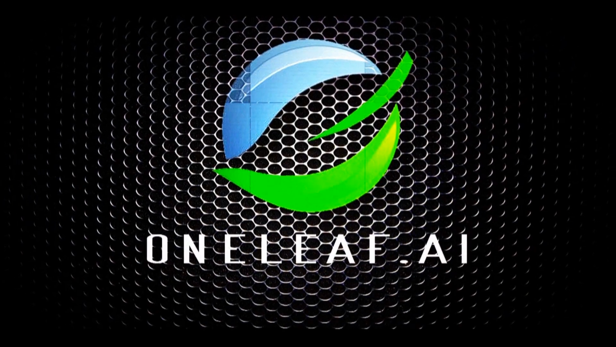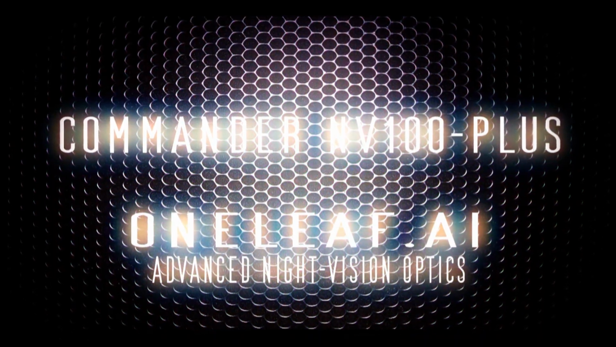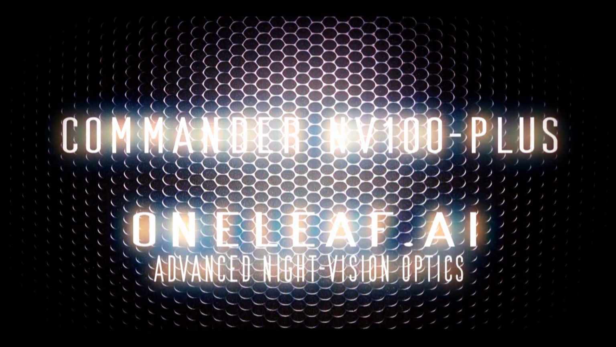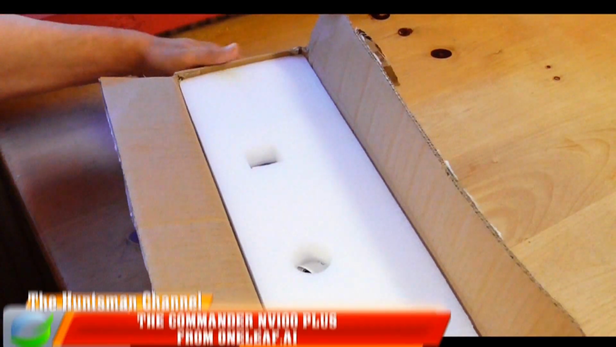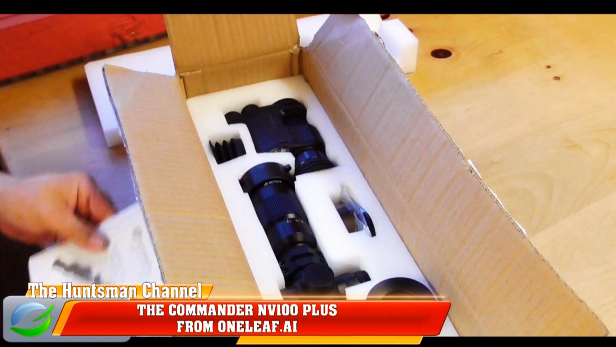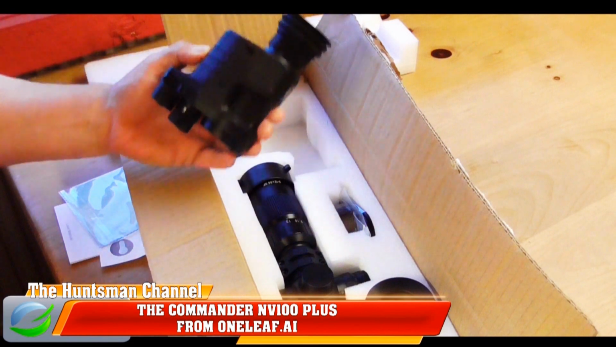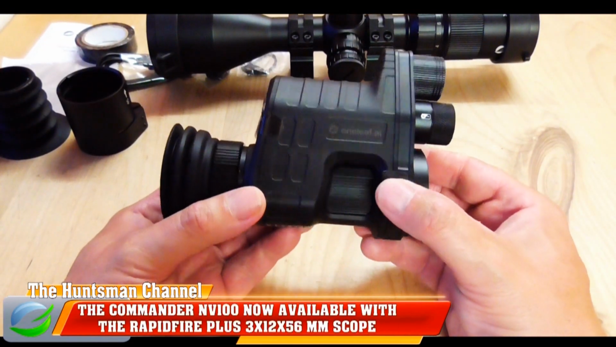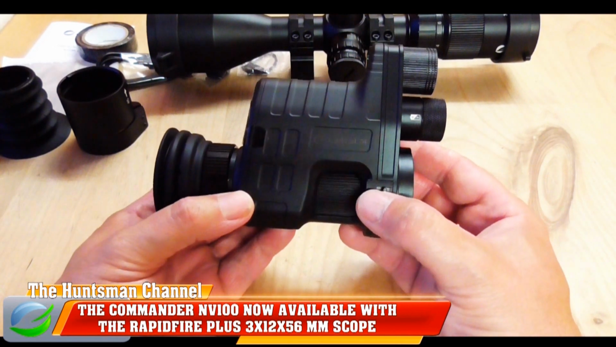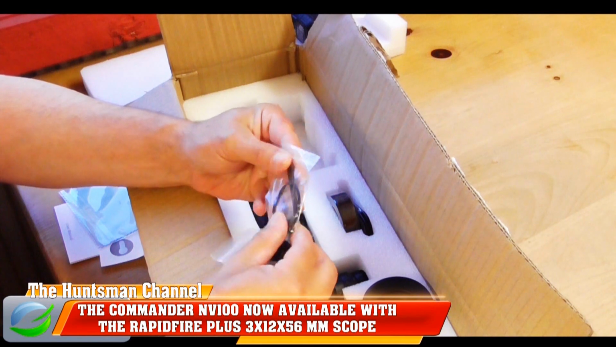Now the Commander NV100 I reviewed a couple of years ago. I rated it highly. Like I said, I even said it was a Pod 007 beta, especially in price, and I still stand by that. Now Oneleaf have really pulled it out of the bag with the Commander NV100 Plus. Now it's the same quality Commander unit included in the package, but now with a rather nice scope with an excellent feature, which we'll get into shortly.